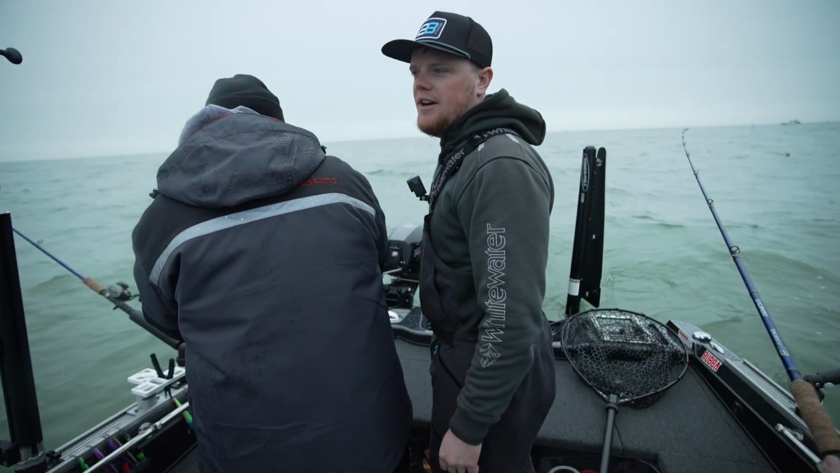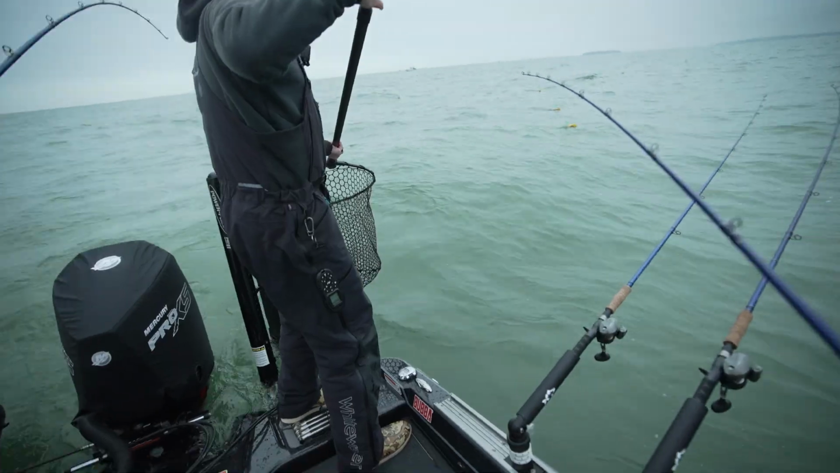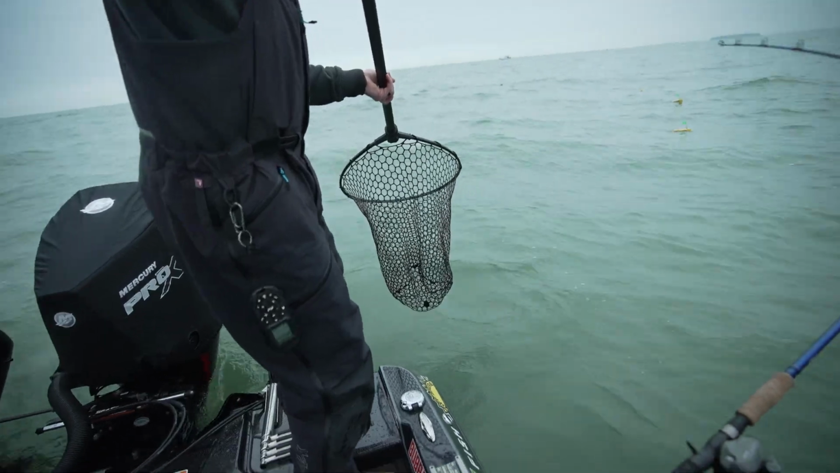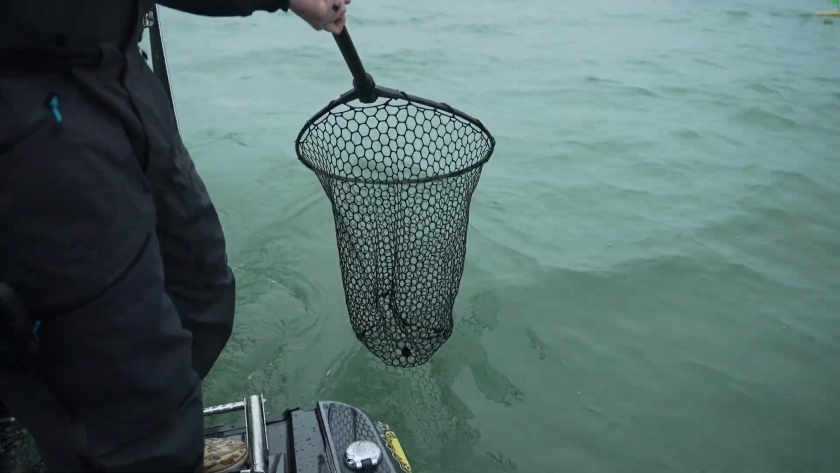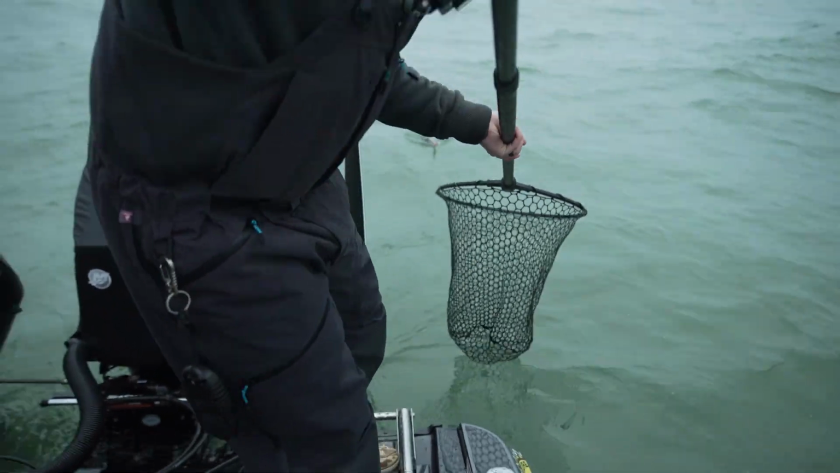This is when it gets fun out in Ohio. Doubles, triples. Yep. We got the new Calcutta's net. This is actually the new Calcutta's big game net. Okay. This thing has been sweet. Bag is a little bigger, and the net itself is just a little more durable for some bigger game.